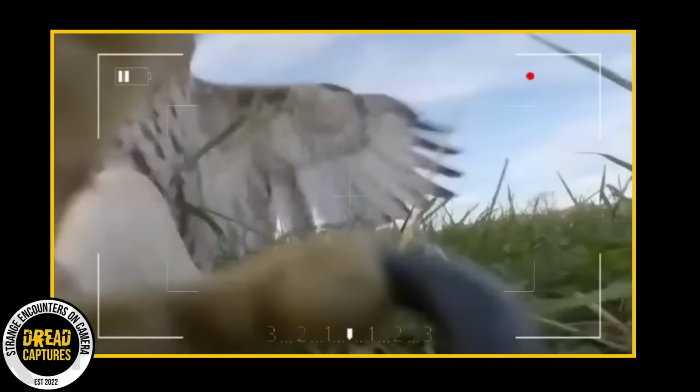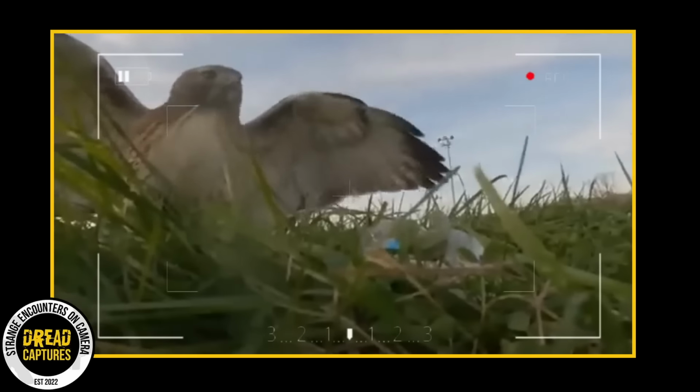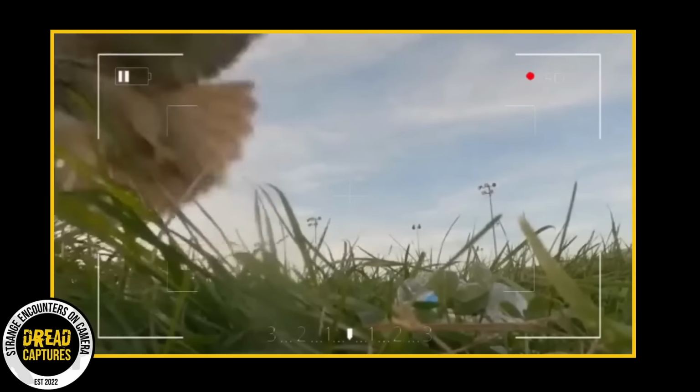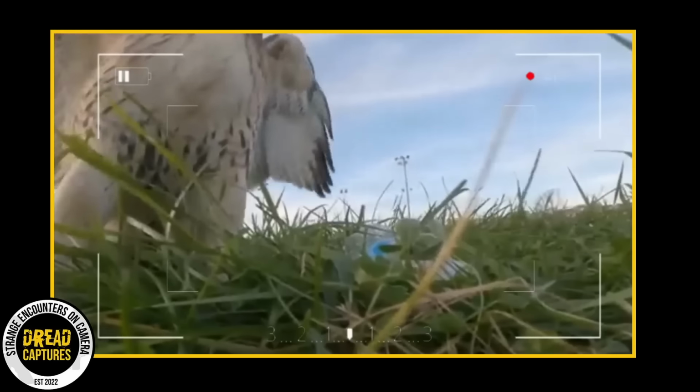We can see the hawk wondering what the heck this thing is. You can see he gives a little kick to the drone, hangs out for a little bit longer. He eventually figures out this isn't something I can eat. I'm out of here.